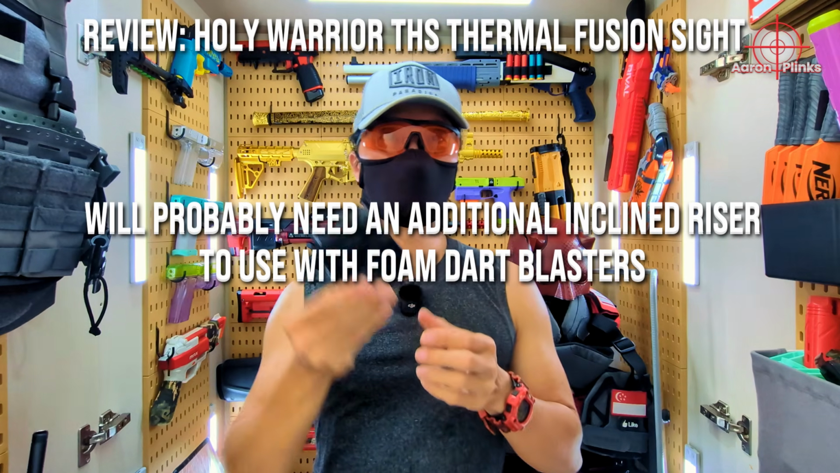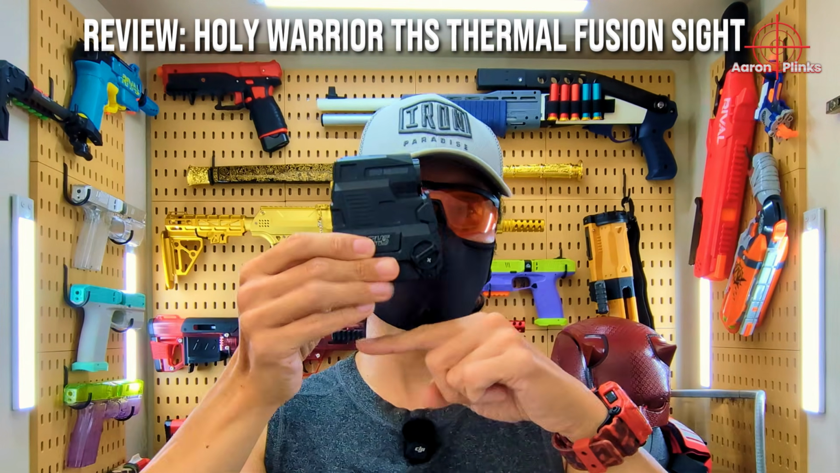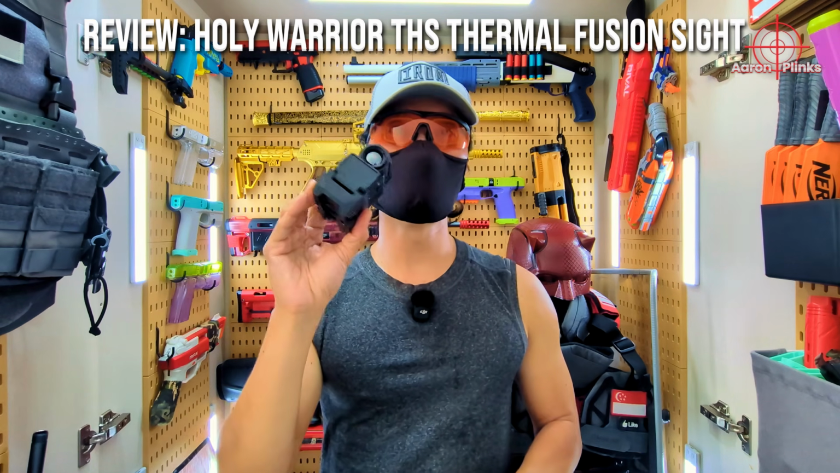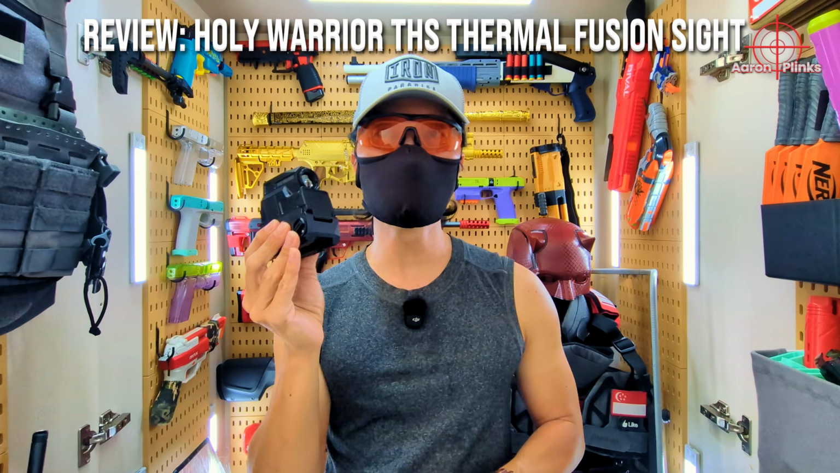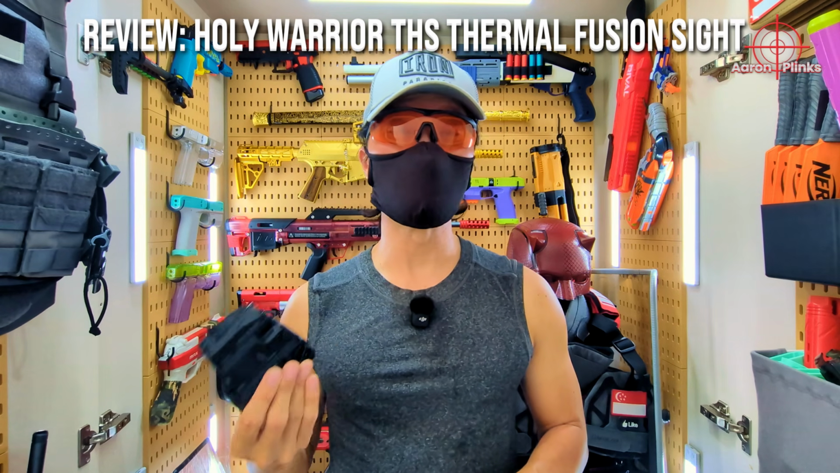So you'll need to use an incline riser with this thermal sight, which will make the sight sit even taller on your blaster. But if you're just using this Holy Warrior thermal sight for maybe around 8 to 10 meters with a 200 FPS blaster, you can probably get away without an incline riser.